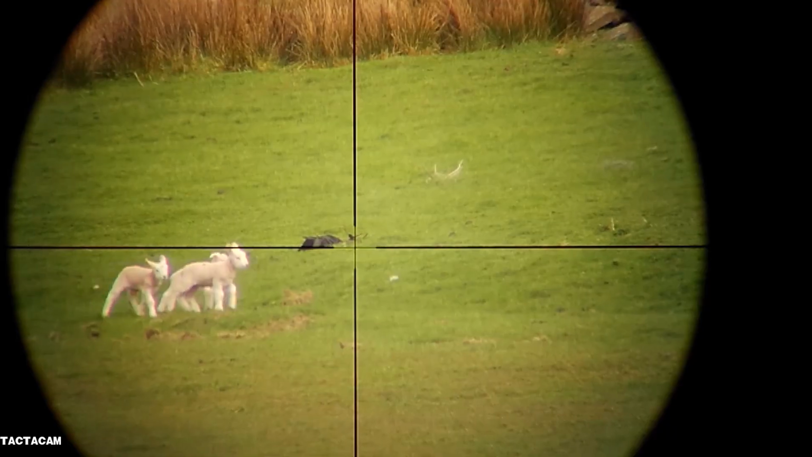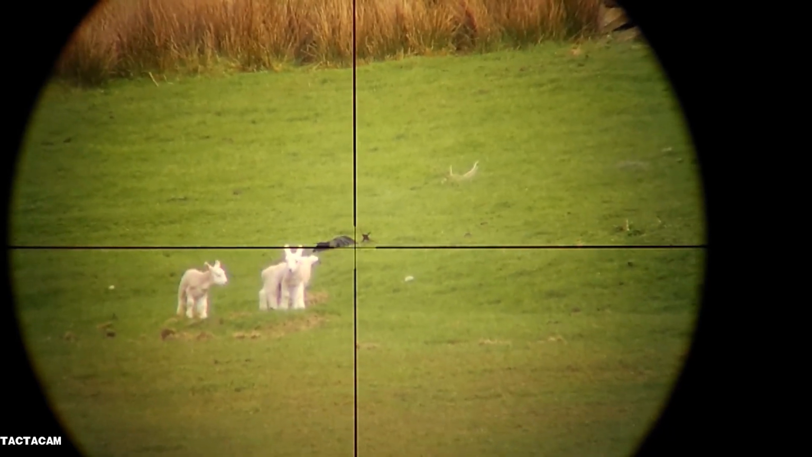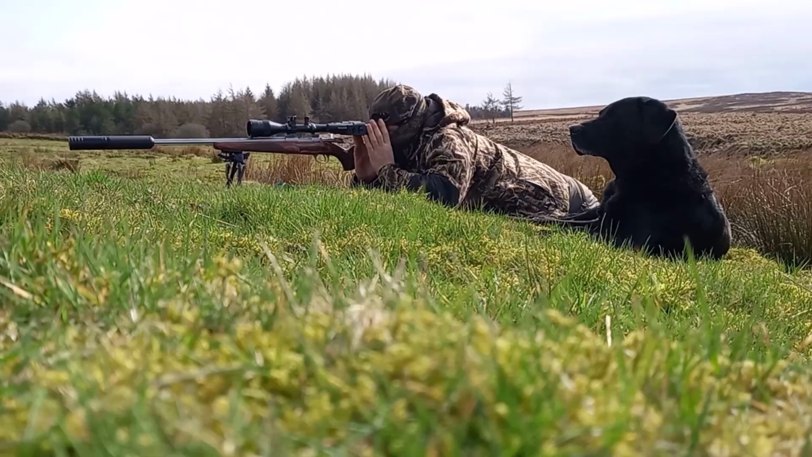So the first one went down nice at 290 yards. And I can remember my mate being quite suited, I think.